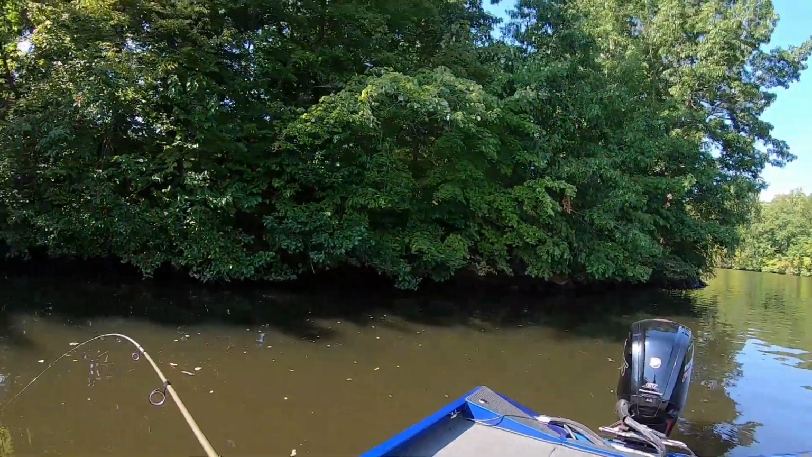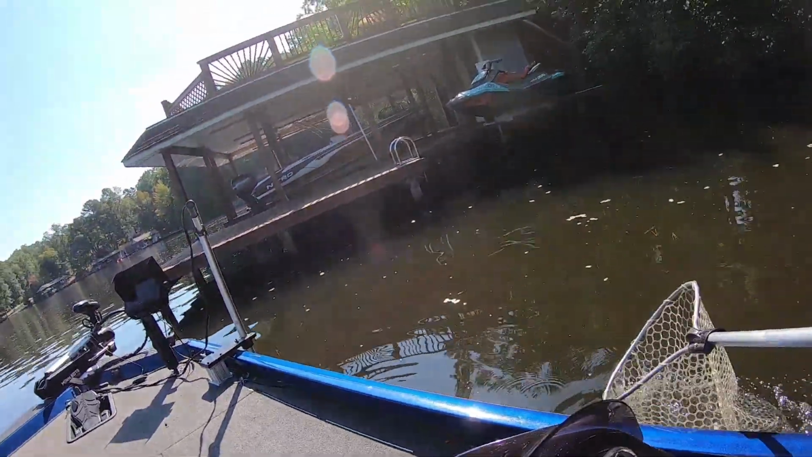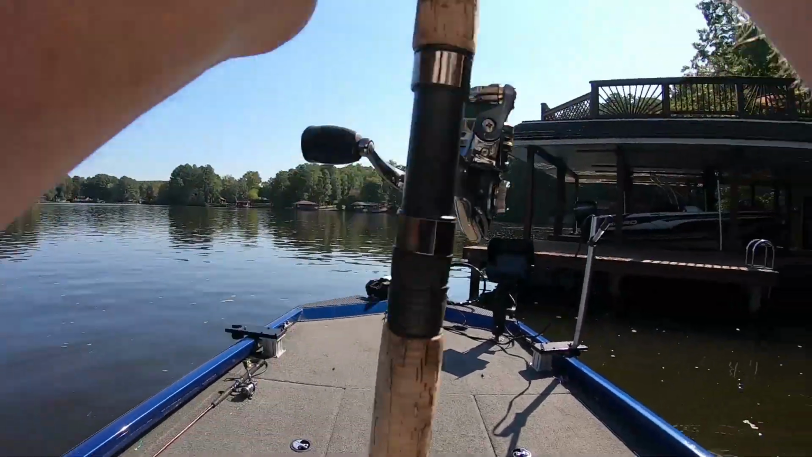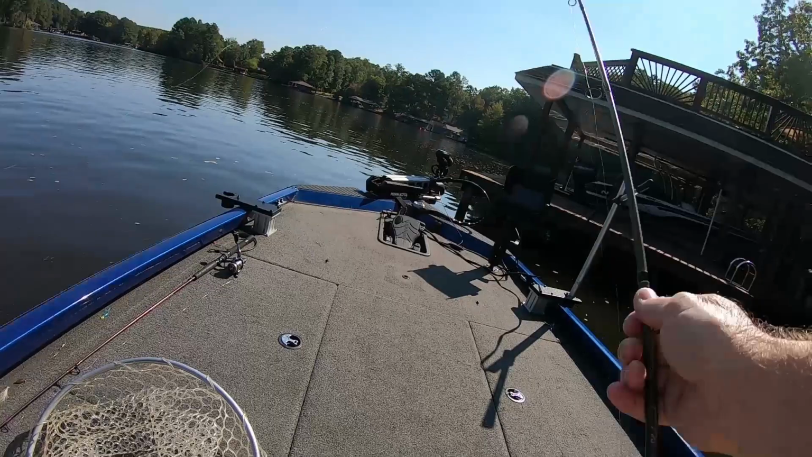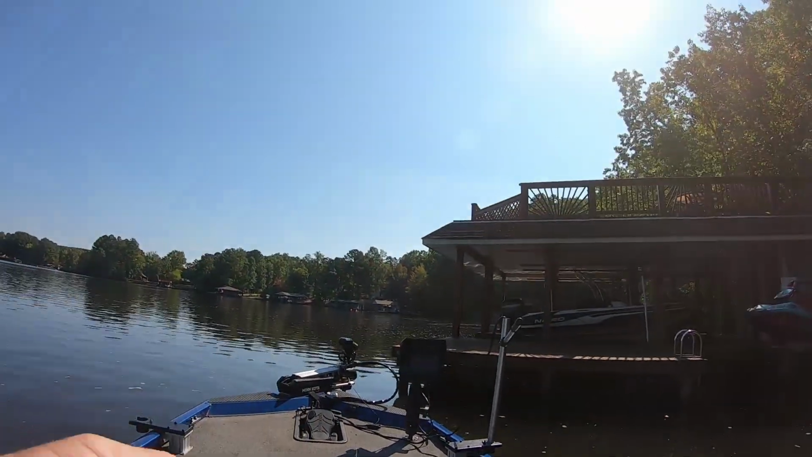All right, some of y'all guys have been paying attention. I know you're going like, well, Dennis, you showed us a little bit there. You hadn't threw it yet. Are you scared to throw it? Nah, I'm not scared to throw it. I know it'll catch fish. The little baits, guys, just catch them, and they catch them of all sizes too.